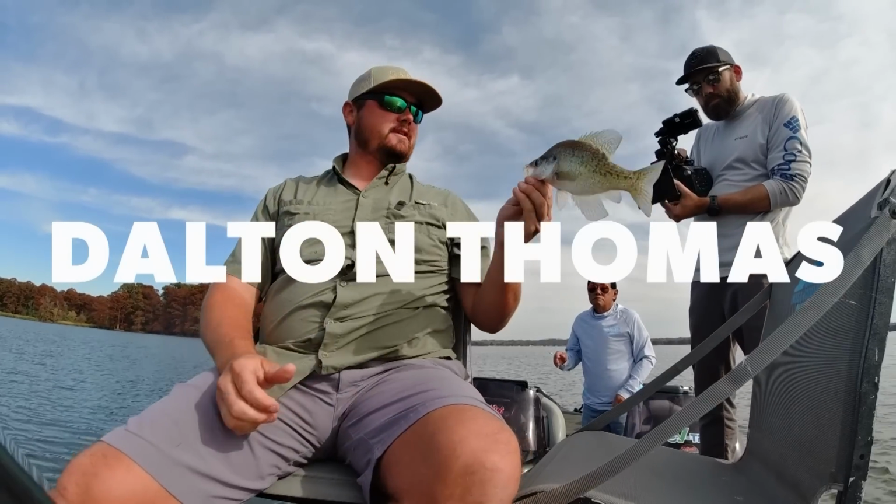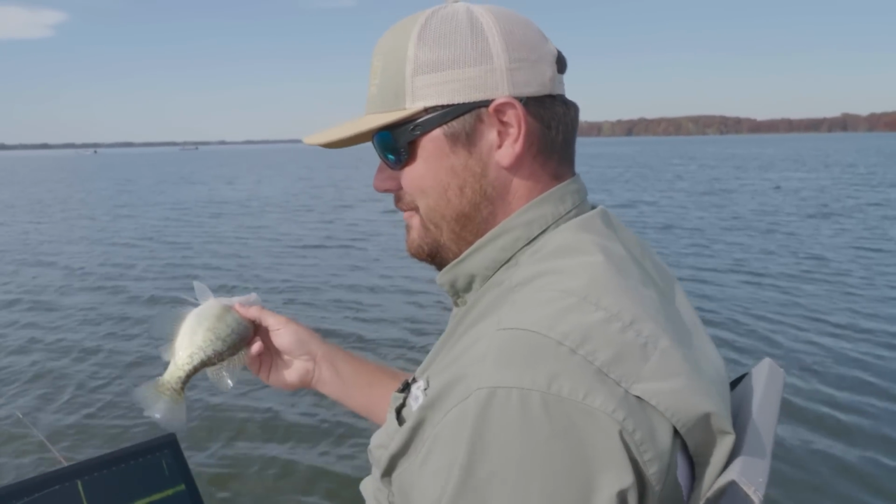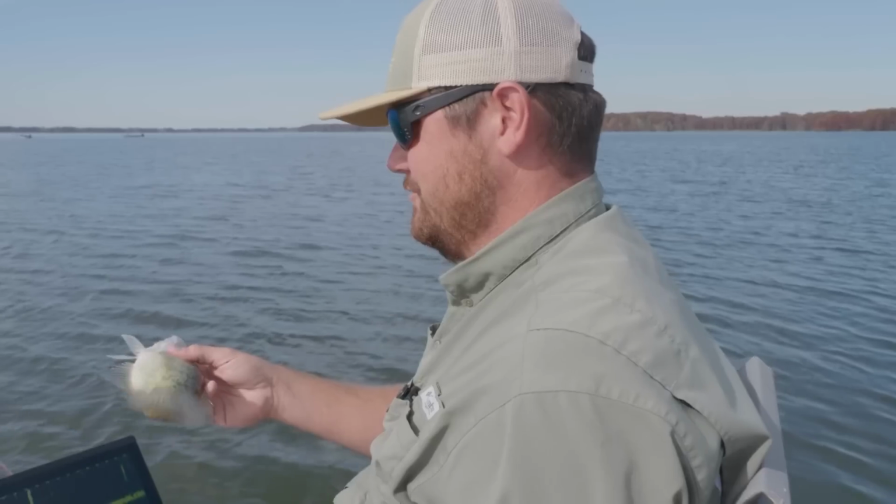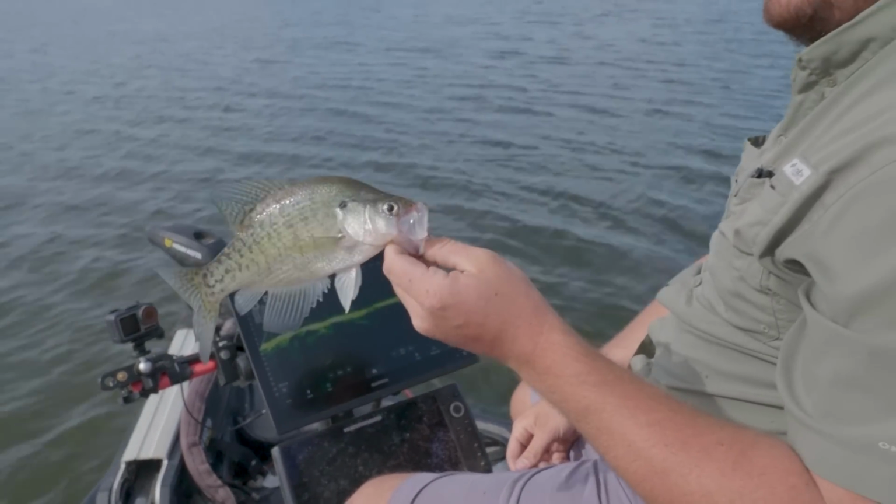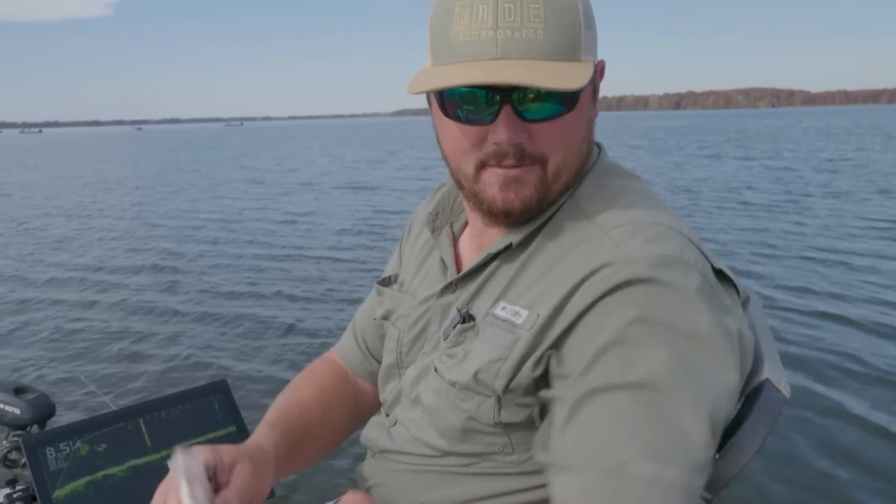Right now we got trees everywhere and a little wind all of a sudden, but the wind was trying to push us away from them. The trees actually helped us a little bit there by stopping us, and this fish was actually pretty active, and he chased it down a couple feet, and he didn't waste any time, and he smacked it. But I got to keep it.